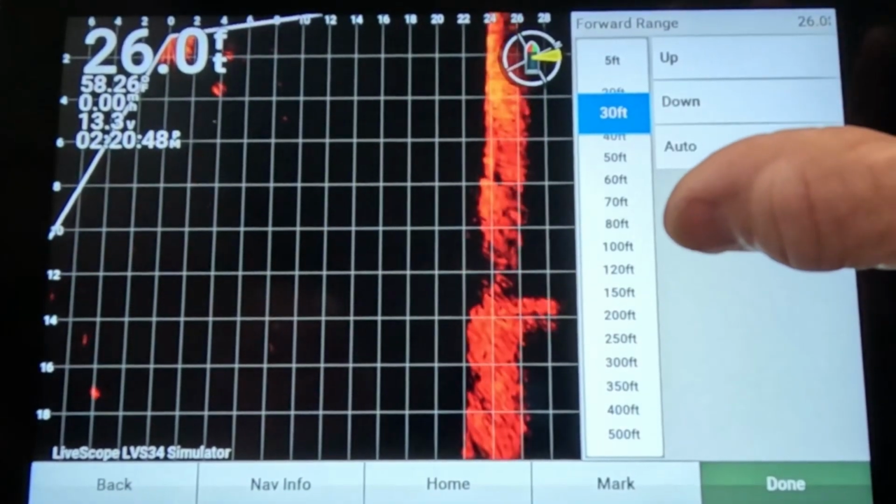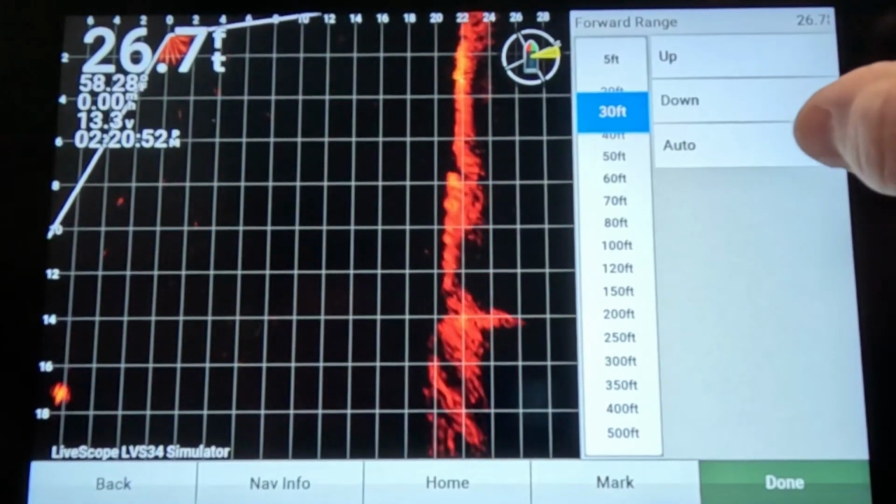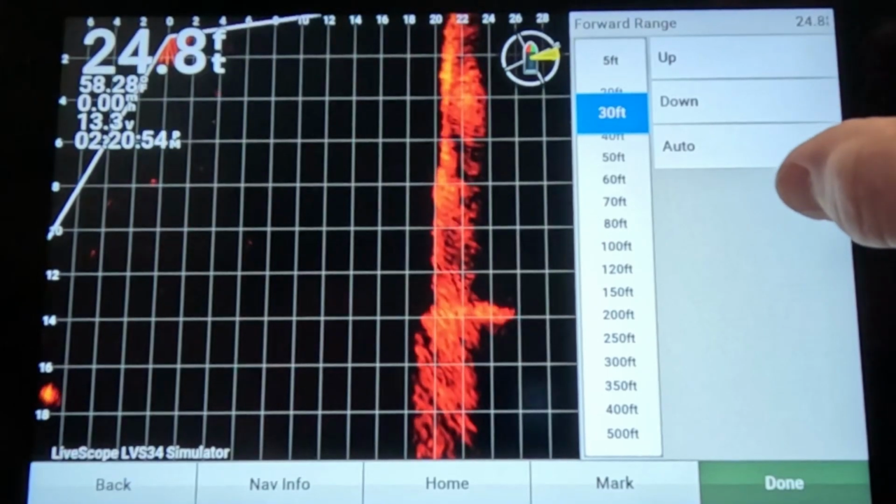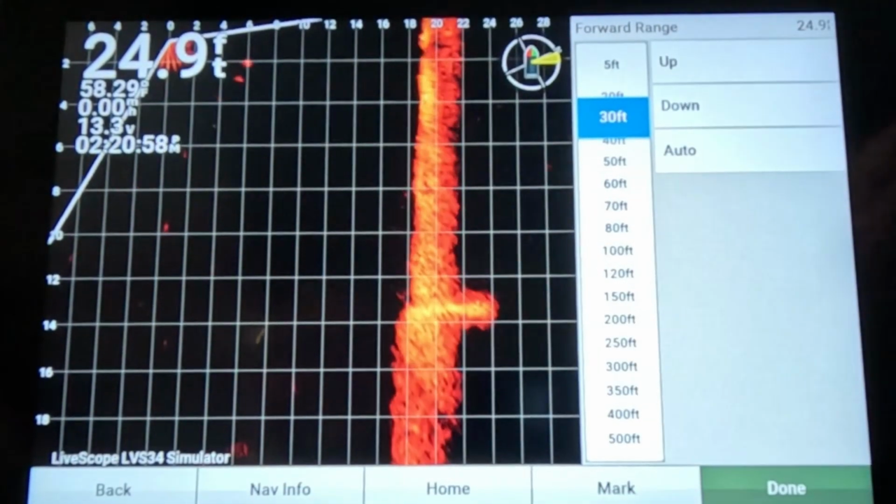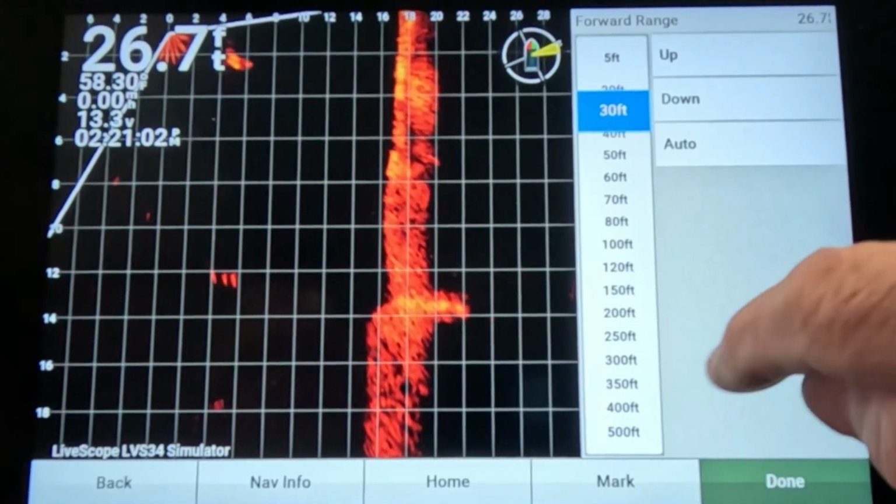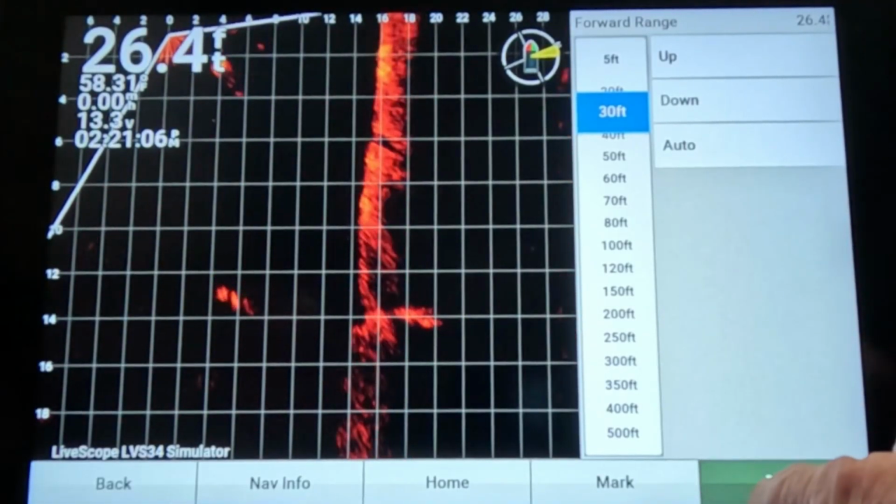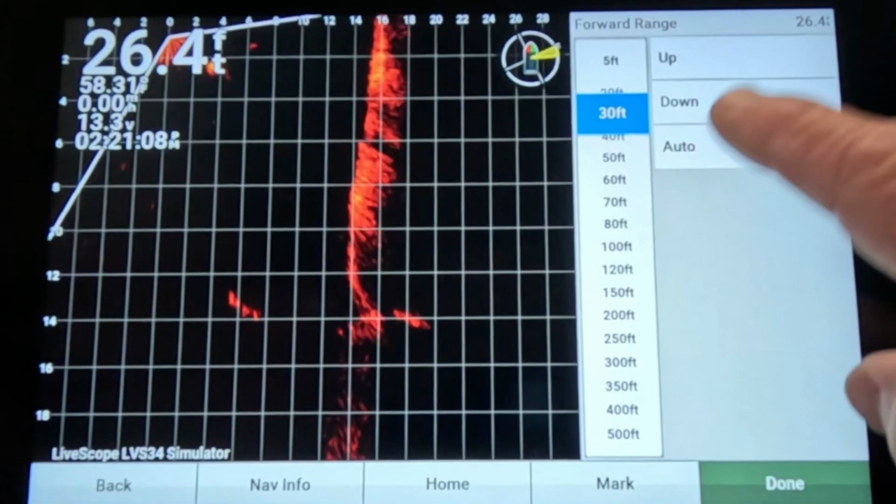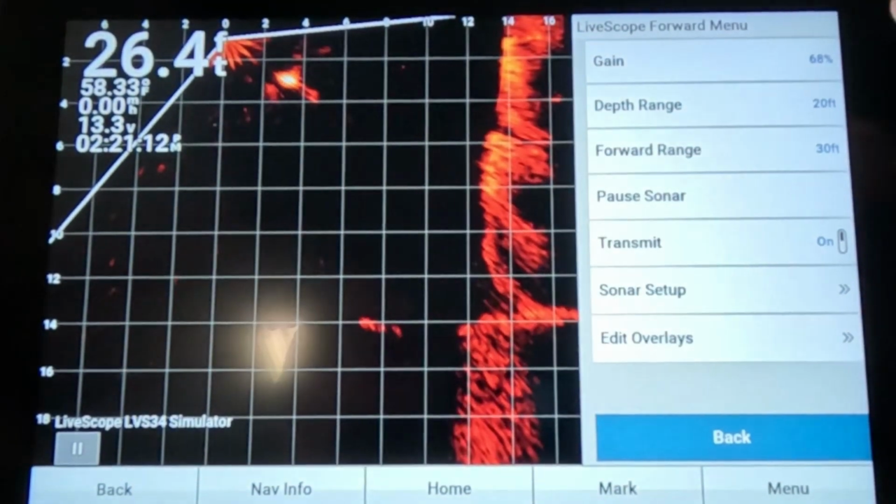If you find a place that you're happy with, say like I'm happy with 30 feet, you leave it there, and you can almost always tell what size the fish is, because you're used to seeing that size screen. If you keep changing your screen back and forth all the time, your eye doesn't ever get accustomed to what you're looking at. So find you something that you like and leave it there. 30 feet is perfect for me.